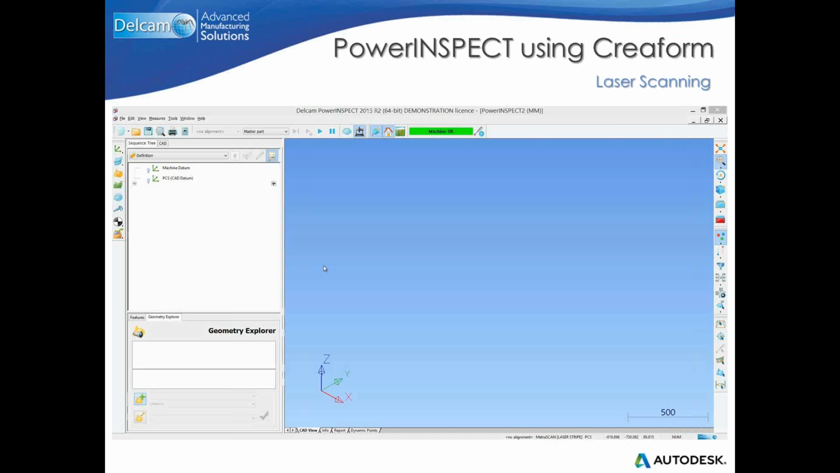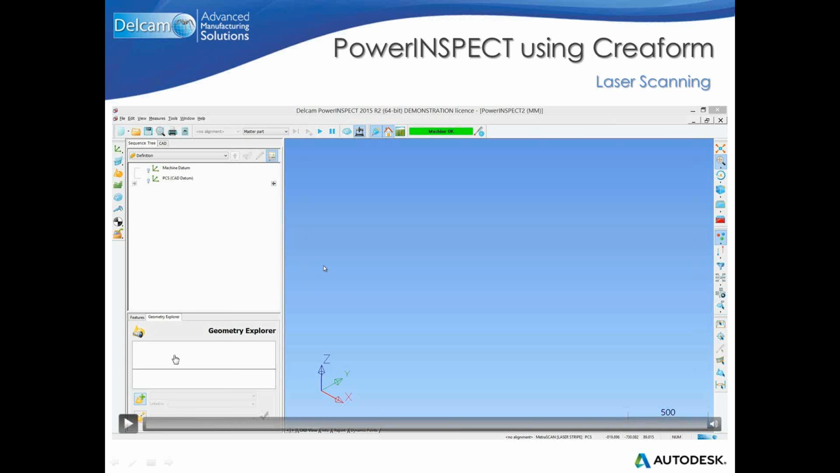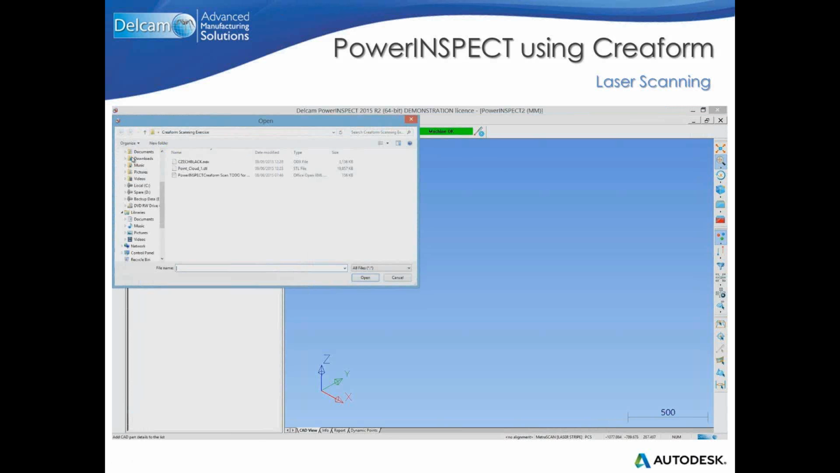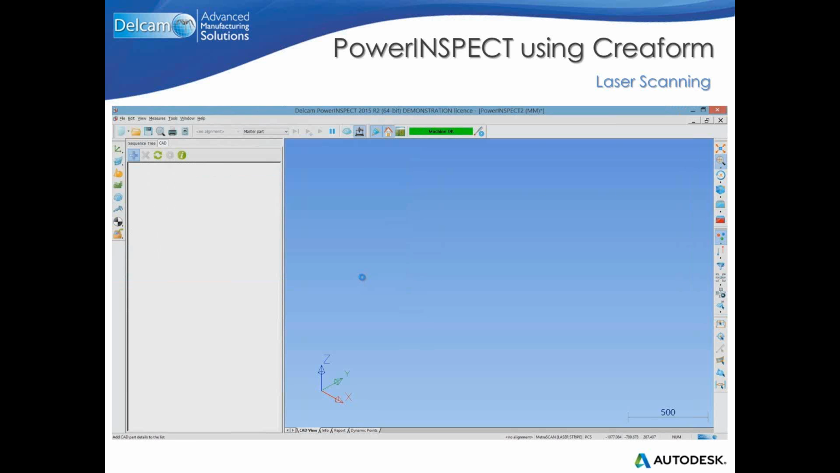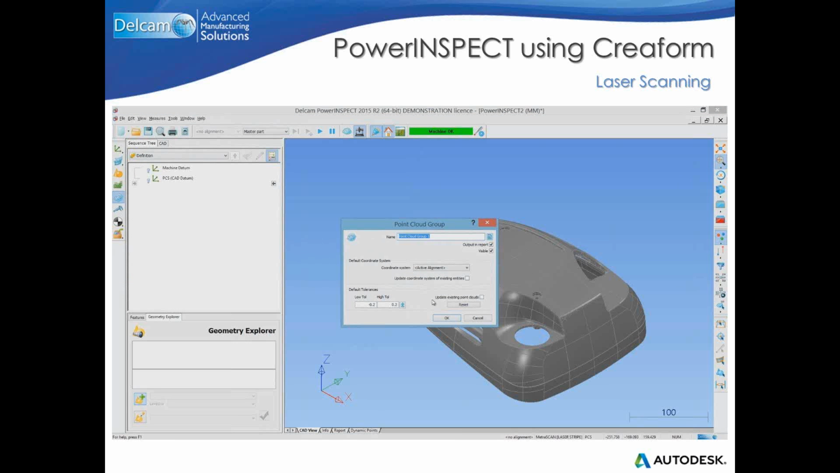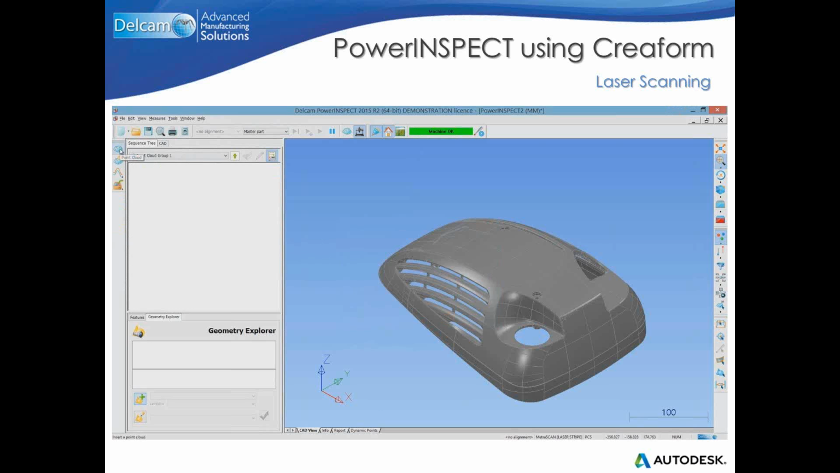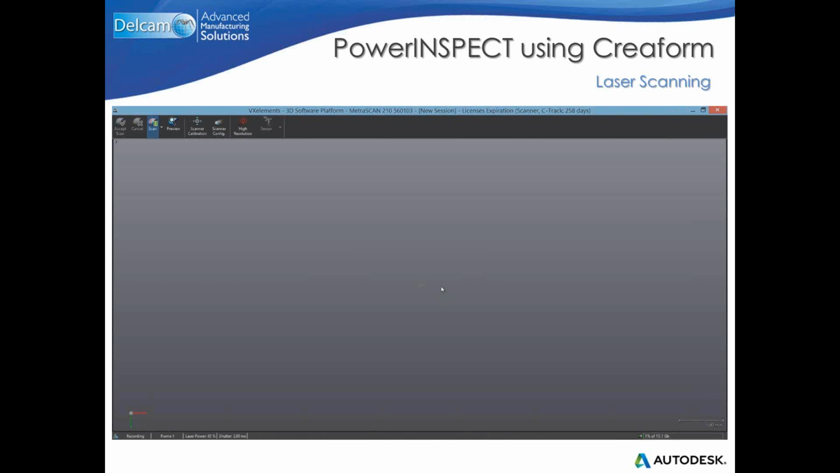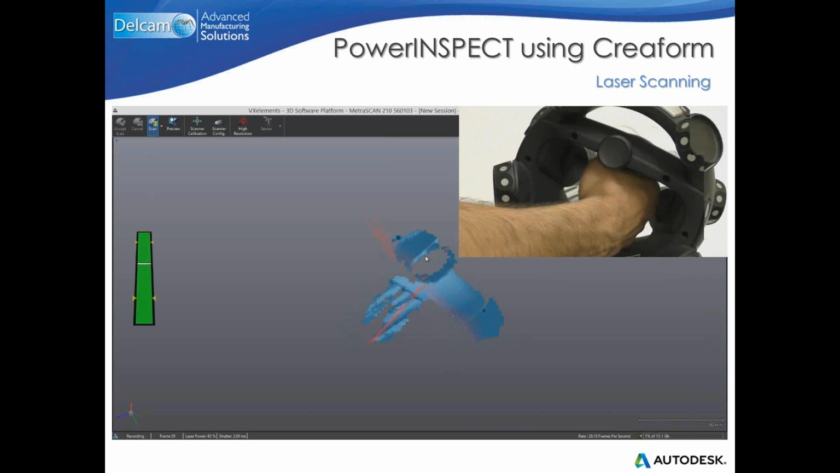Okay, so let's start talking about laser scanning using a Creaform device. I have just created a video for this, so let's play it. The first thing to do obviously is add a CAD. So we'll select the CAD, we'll open it. There it is. So we go back to the sequence tree tab, open a point cloud group. If we are happy with the parameters, then select point cloud, and PowerINSPECT will use the VXelements software provided by Creaform to acquire points from it.